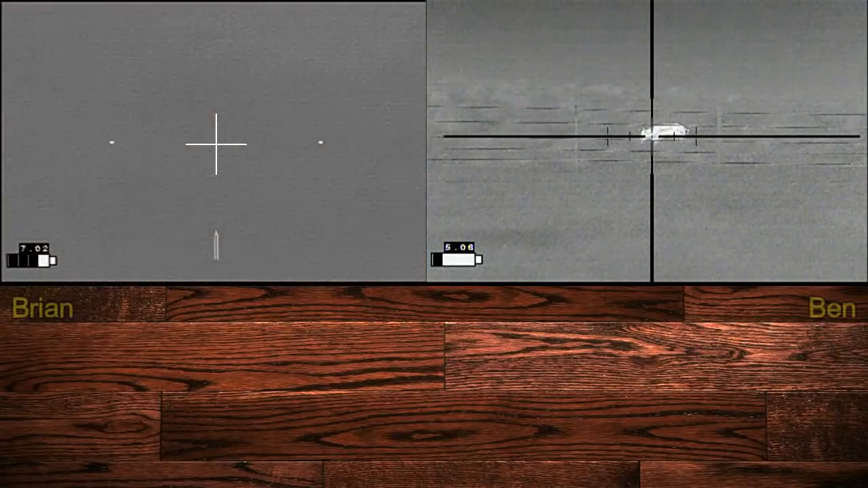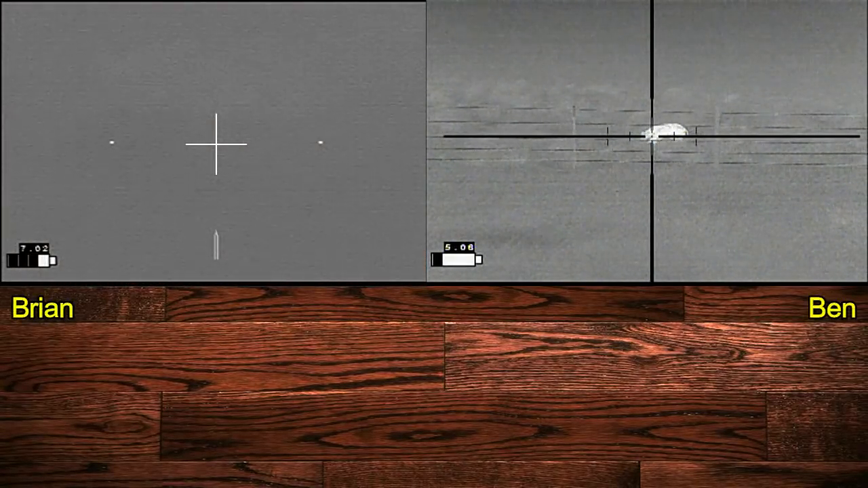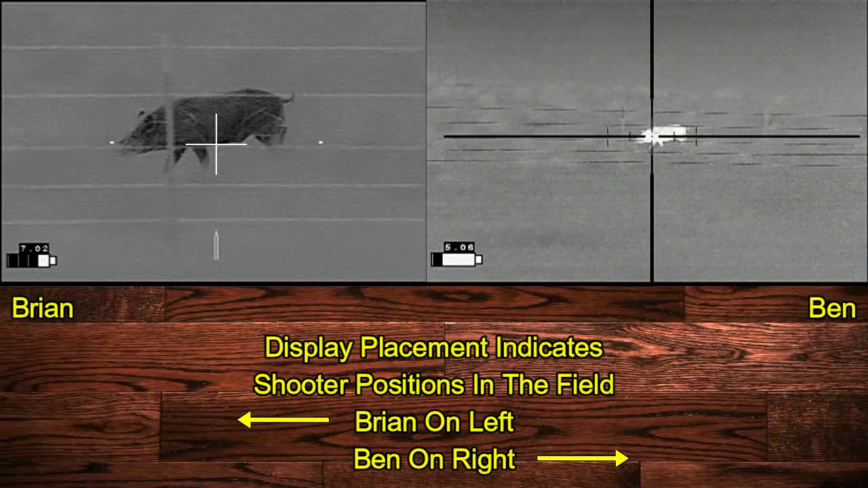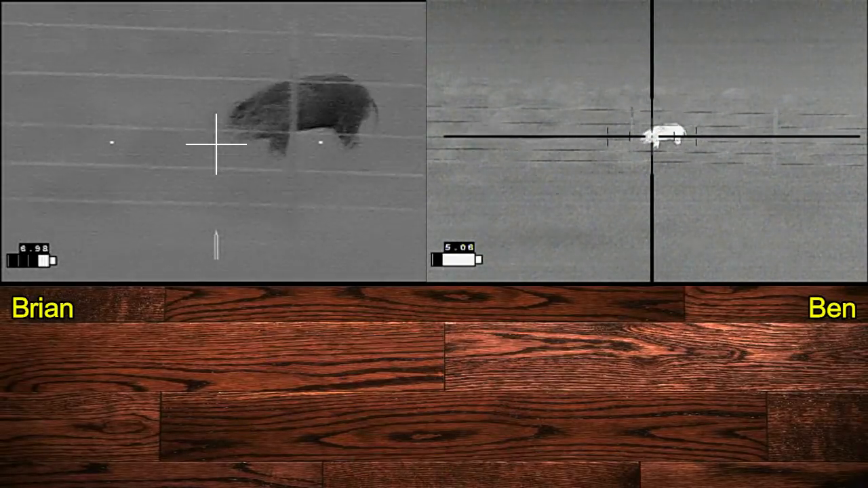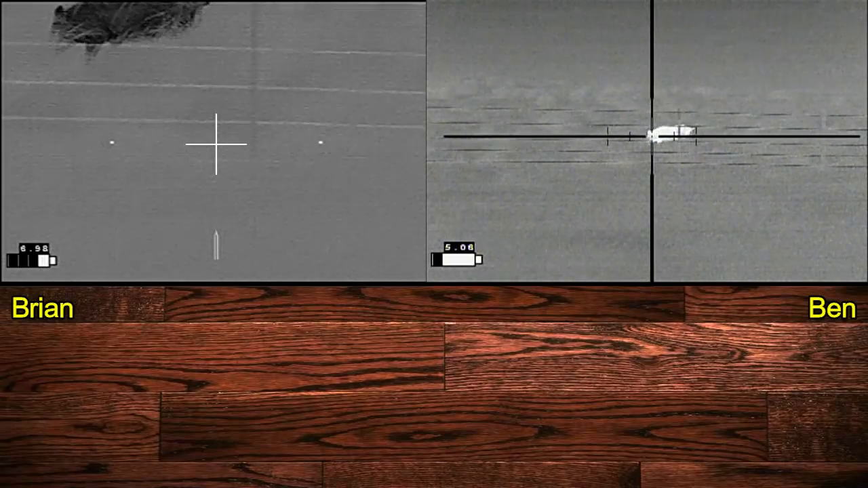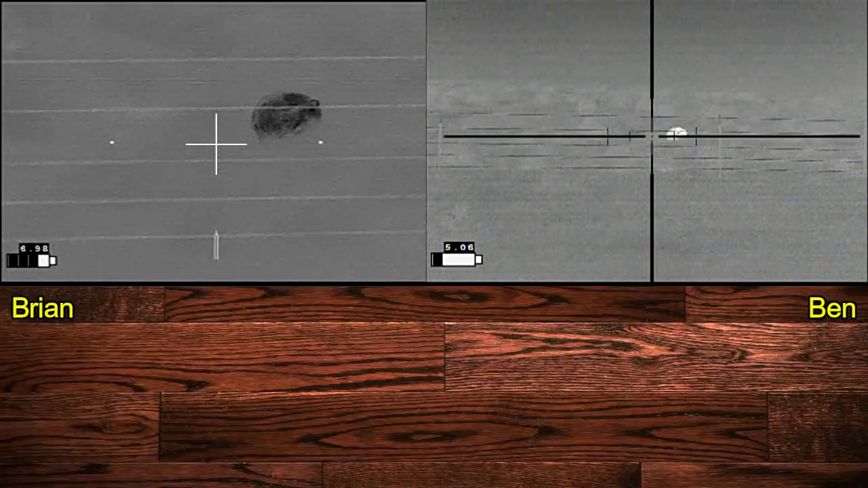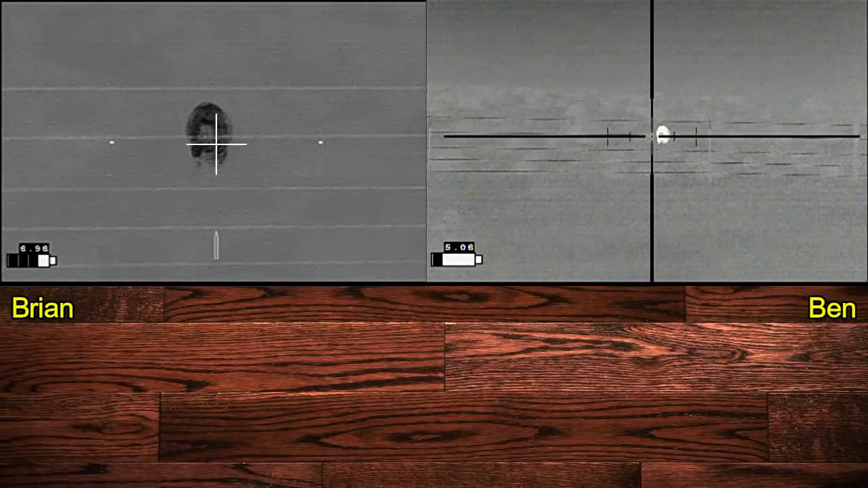Here we've gotten to our shooting position. We don't have any cattle in view. Any cattle that may be up top are well protected by the hillside and are over the horizon. Any cattle in view? No. Now we'd prefer not to be shooting through the fence, but we've gotten close in case we needed to.